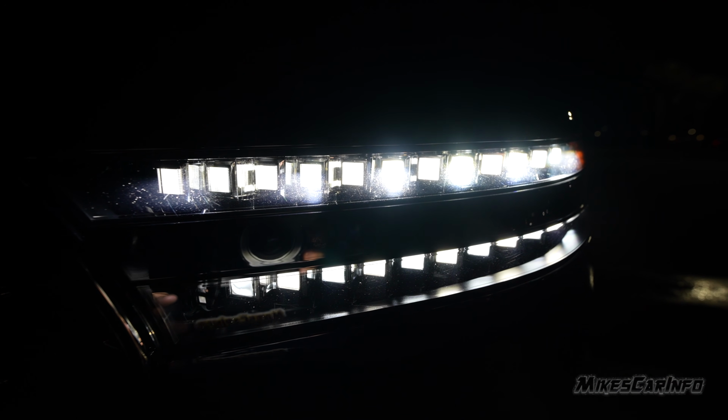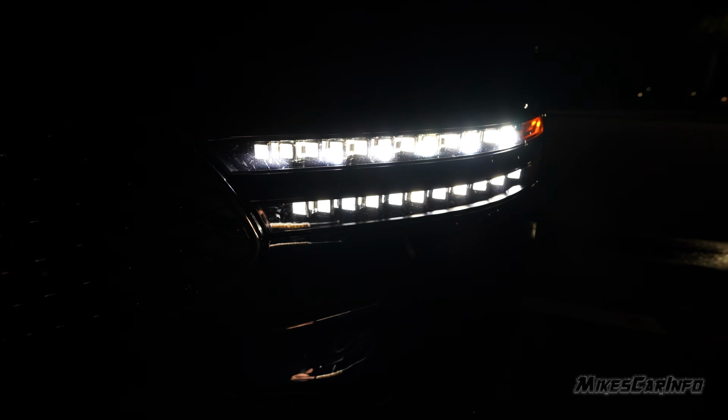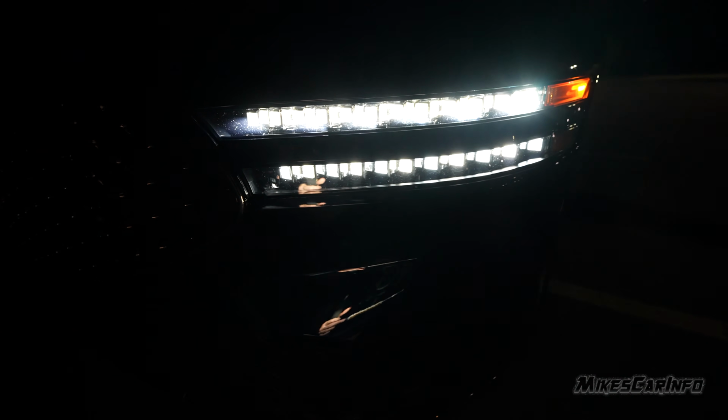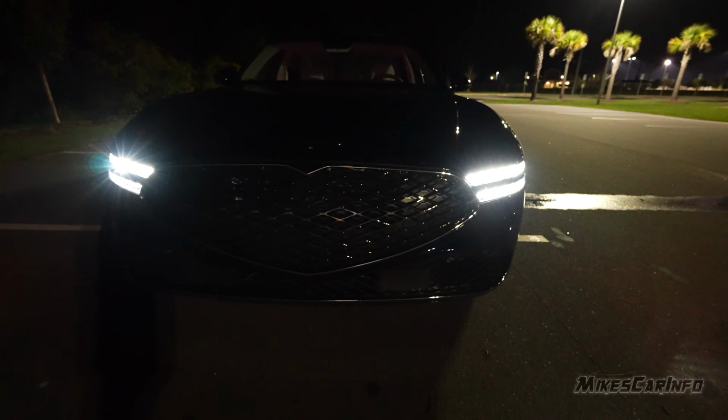So you can see a whole bunch of them there, and they kind of reflect off to the sides of the other ones as well to get some side lights there. But there's a whole bunch of lights focused in different directions. Really impressive. It's hard to imagine all those little tiny lights add up to be very bright on the road and impressive.